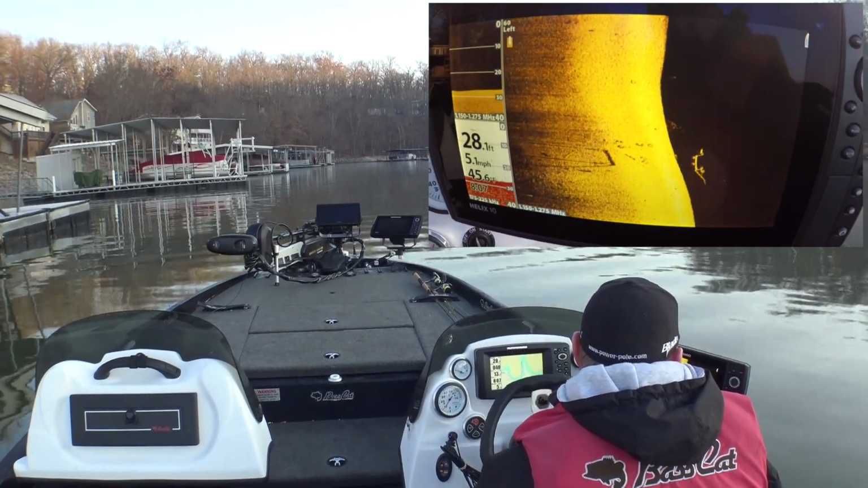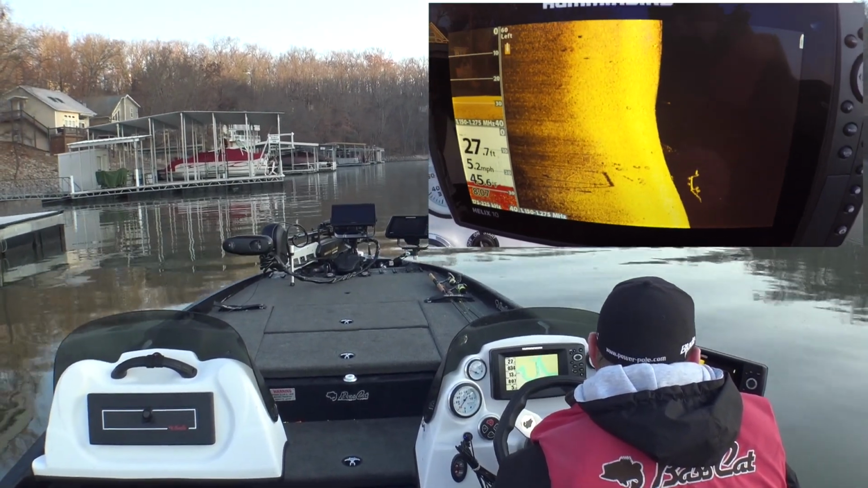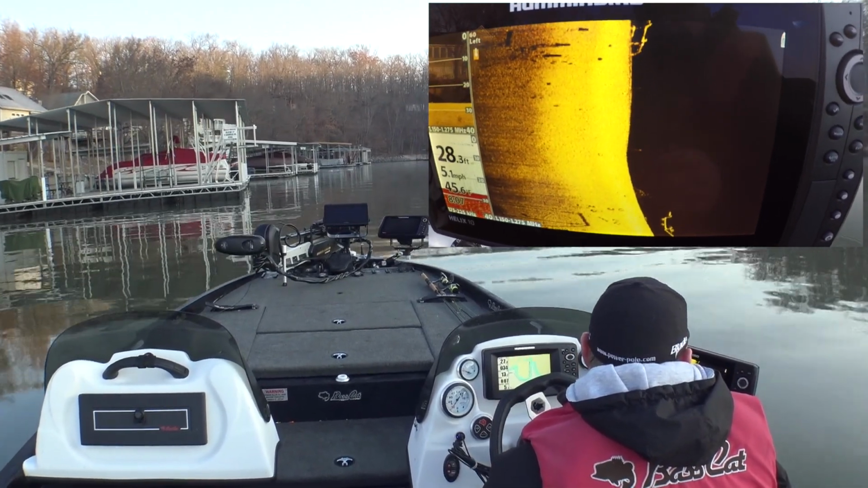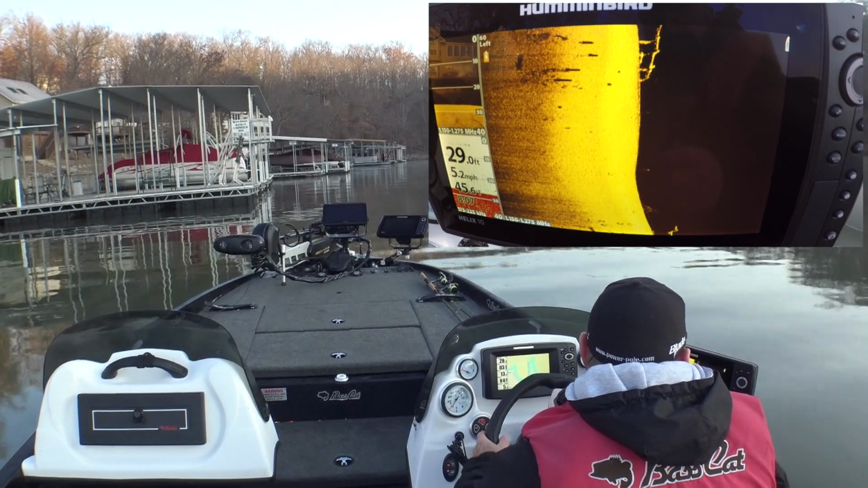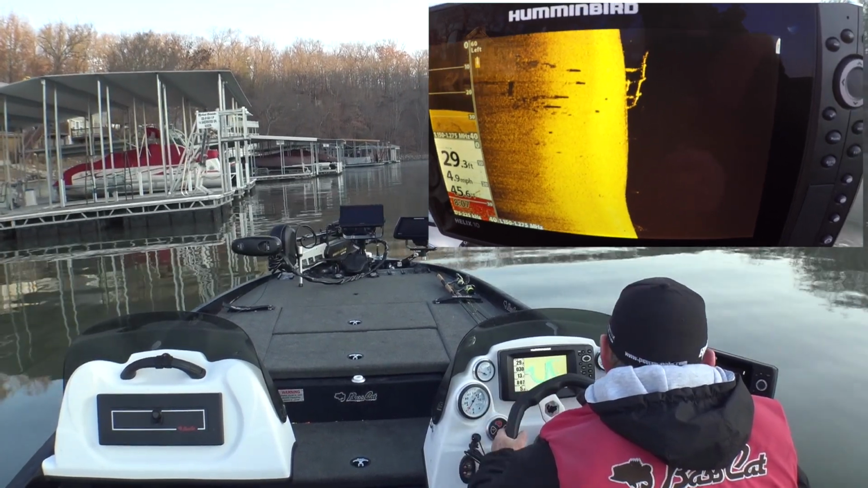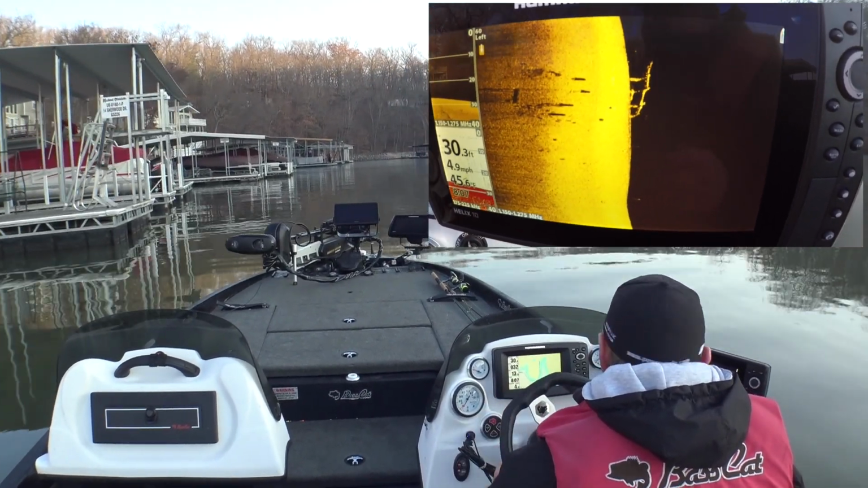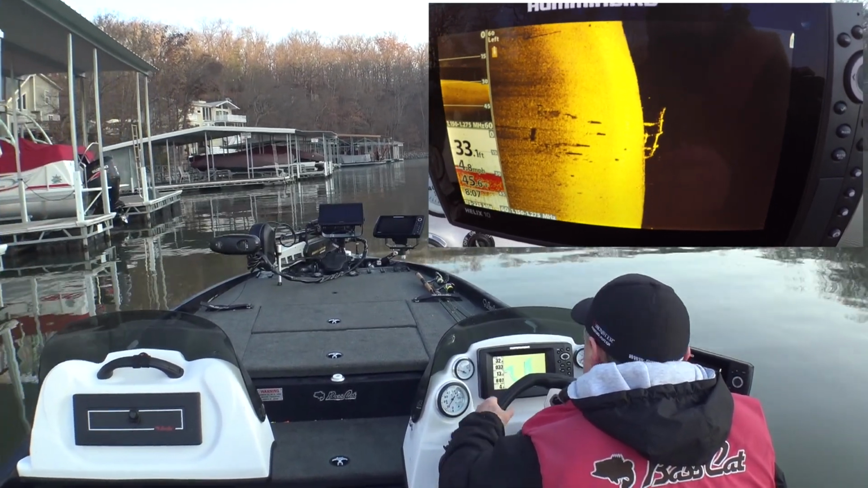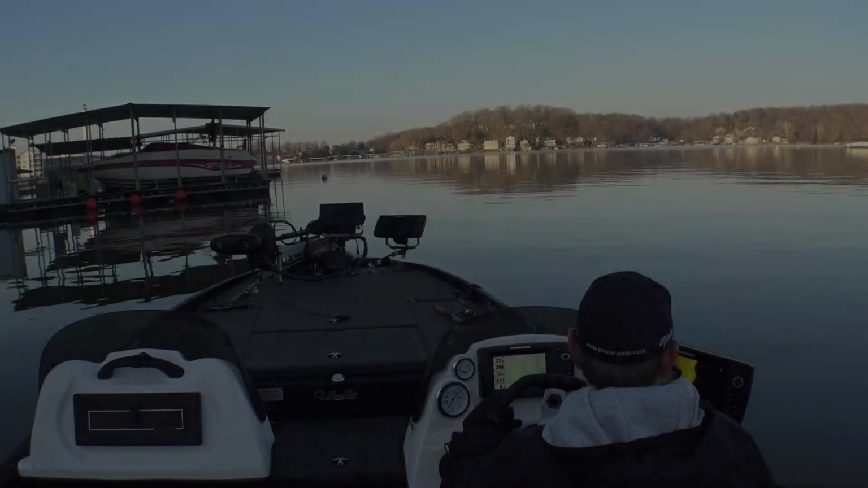Not to say that you might not pull in and catch a fish, that there might be one or two or three fish scattered around in there, but that's not what I'm interested in. I want to pull in on a group of fish where I can get more bang for my buck, so to speak.